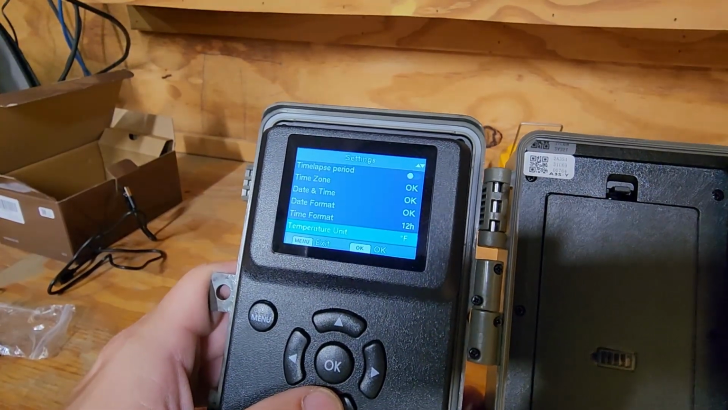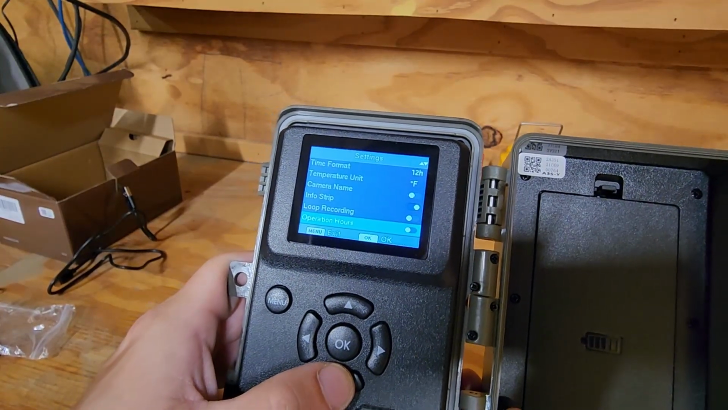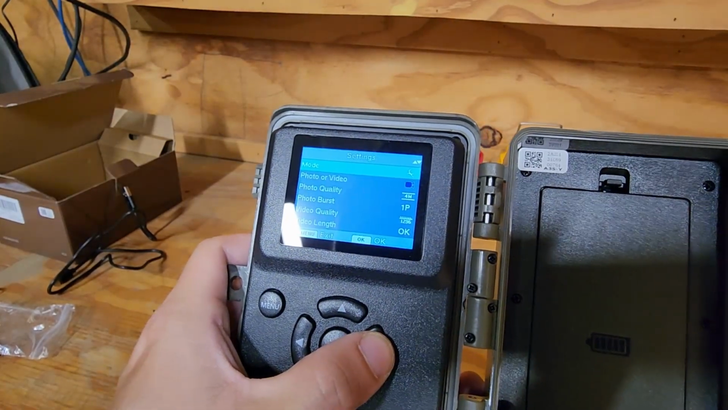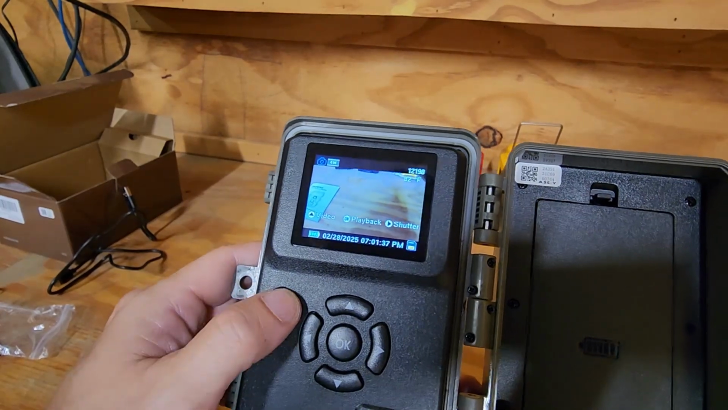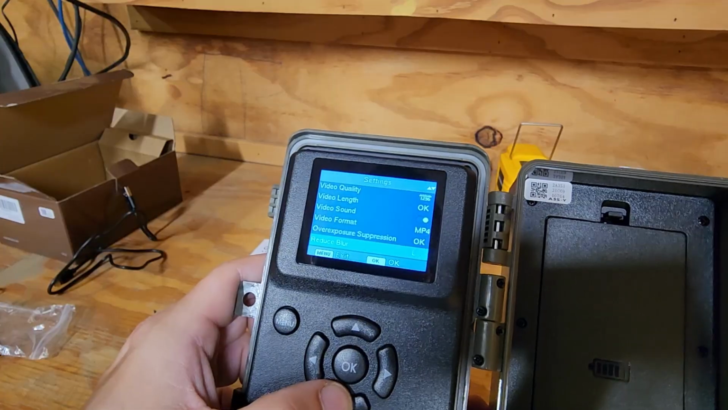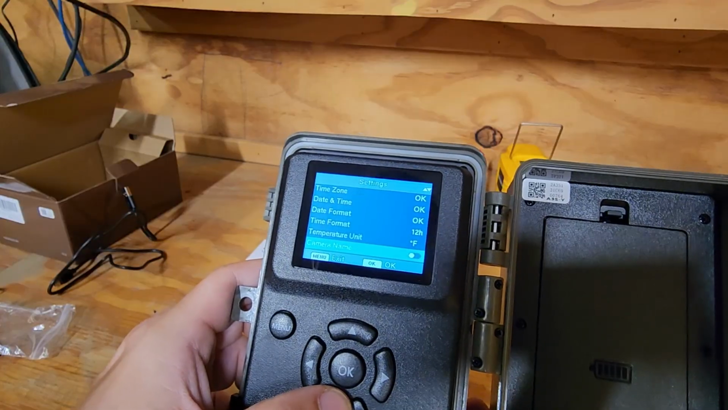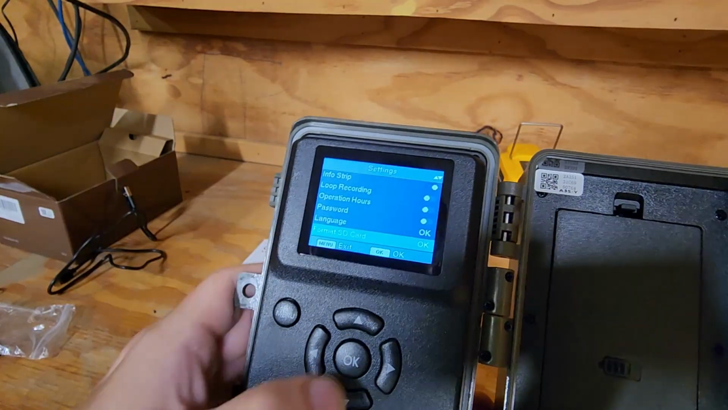Date and time we don't care about. It'll just be wrong. Just don't pay attention to that. And loop recording we don't need. Okay, none of this is anything else that we need. Now let's see, what else do we have? Is that the only settings? Oh yeah, that's it. Okay, good. Where was the format? Did I miss how to format this thing? Format SD card. Okay, it's right there.